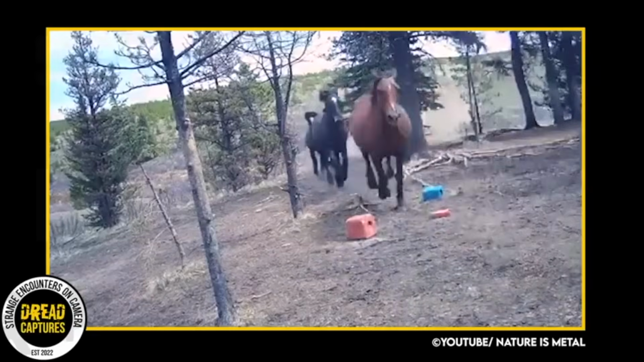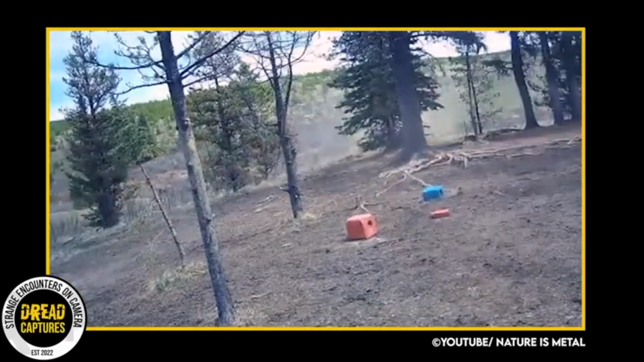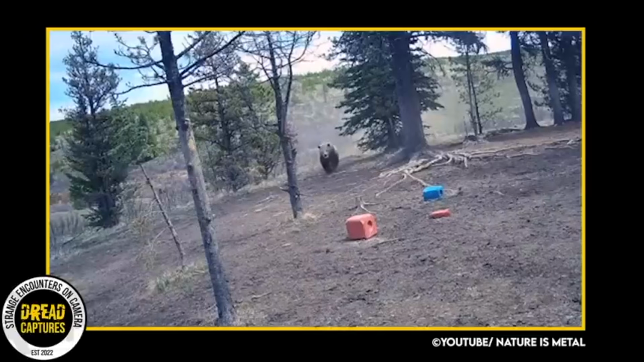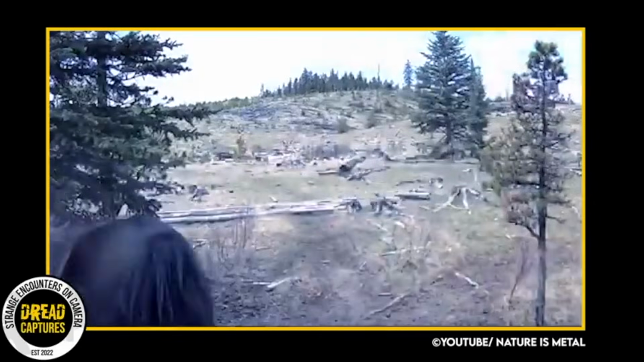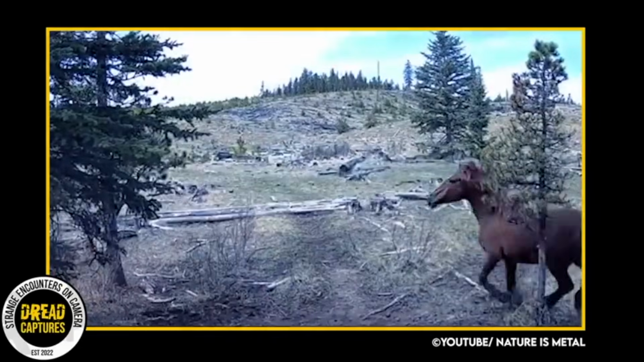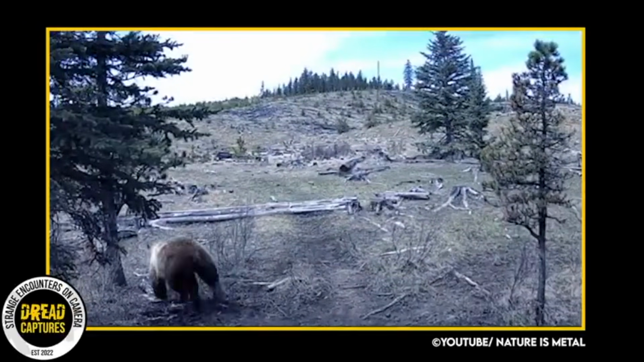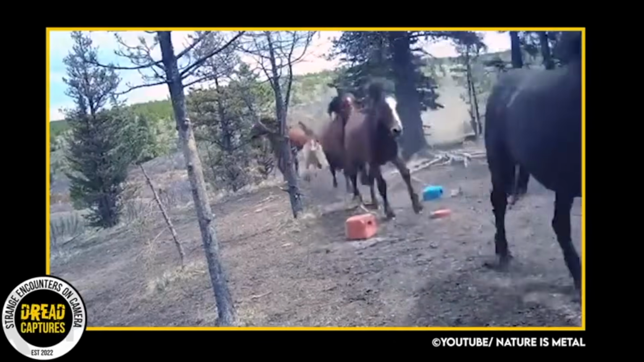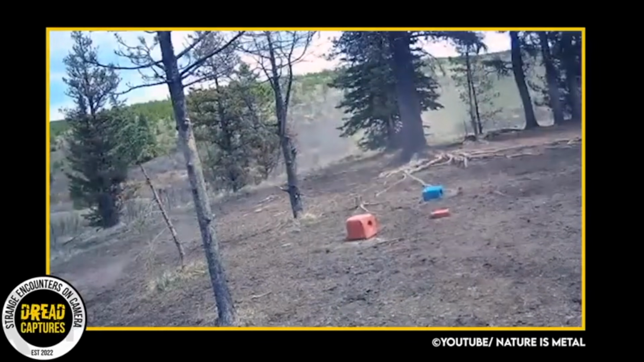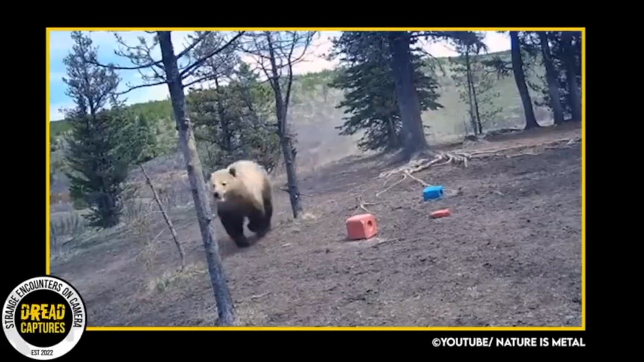I grew up in an area that had wild horses, so when I saw this trail cam capturing horses running midday, I was intrigued. As they gallop by, you can notice the foal bringing up the rear, and that's why they're running. I imagine the foal was the bear's target. It's always great to see a glimpse into nature, and further proof that unless you have four legs, it's pretty hard to escape a bear.